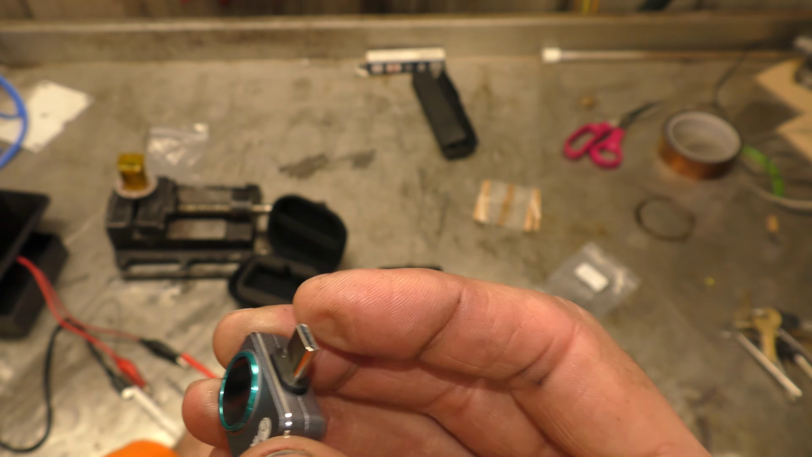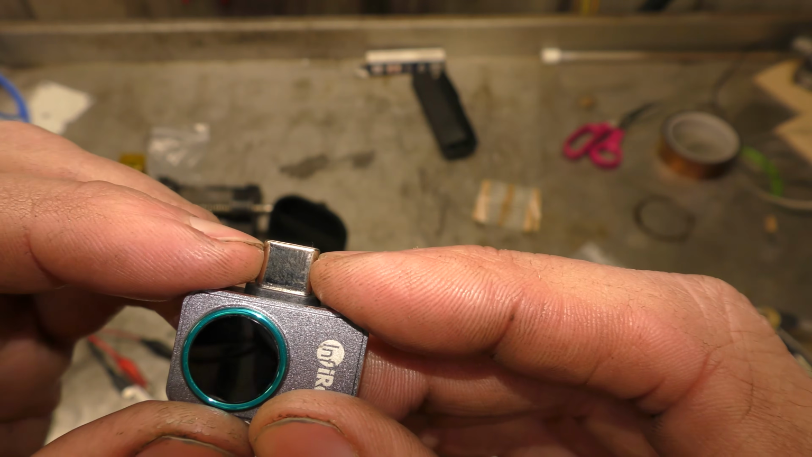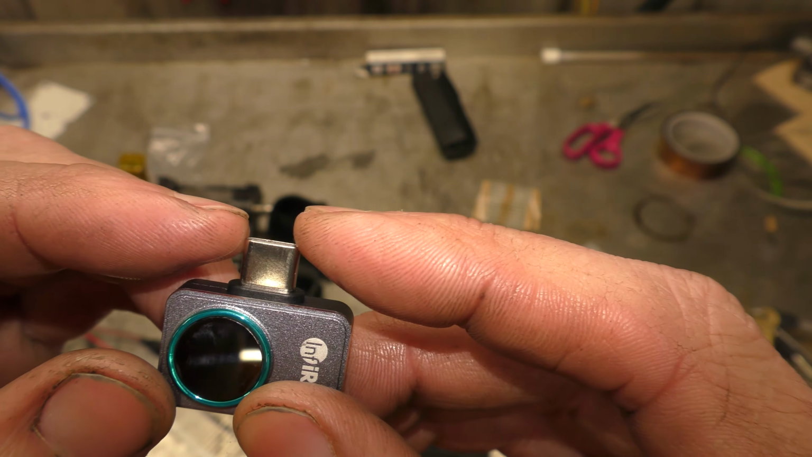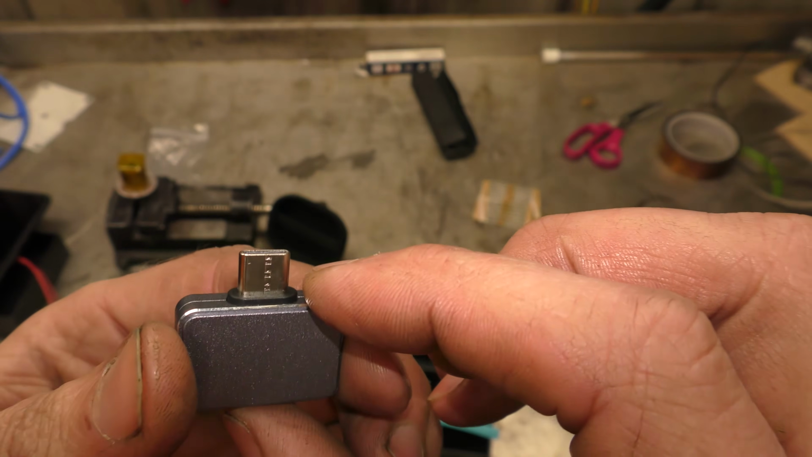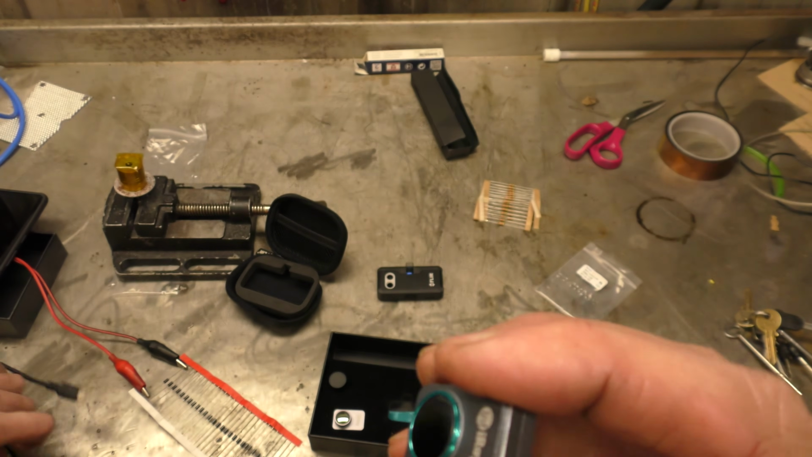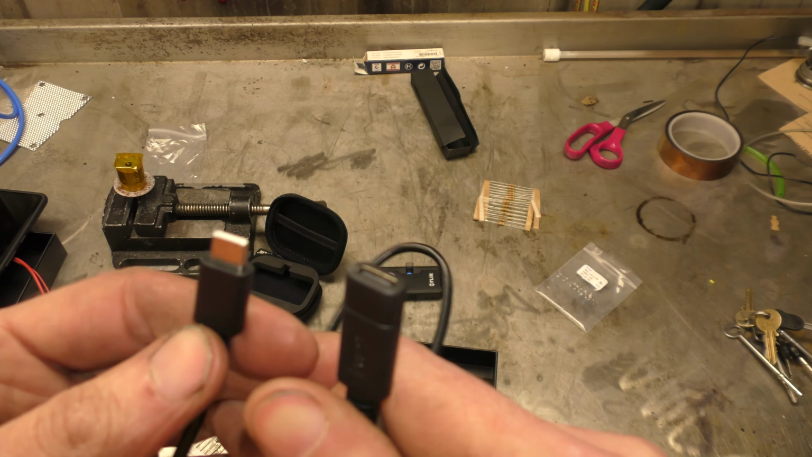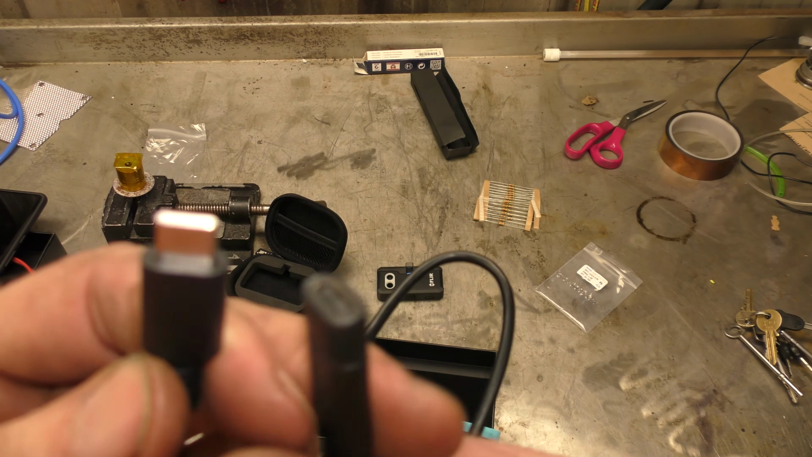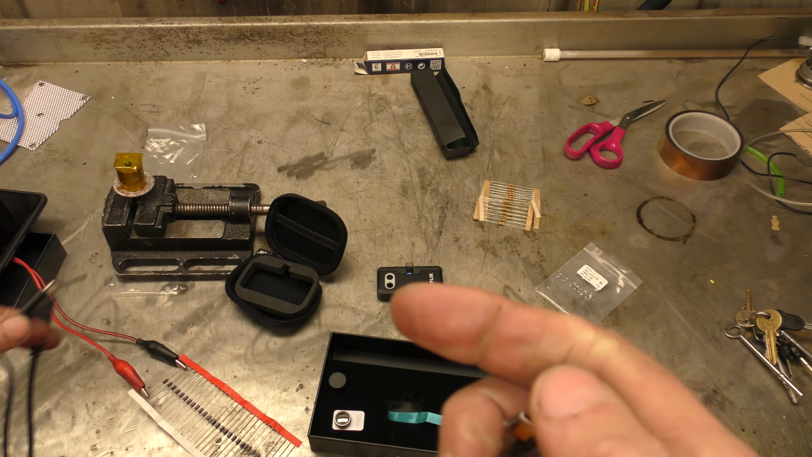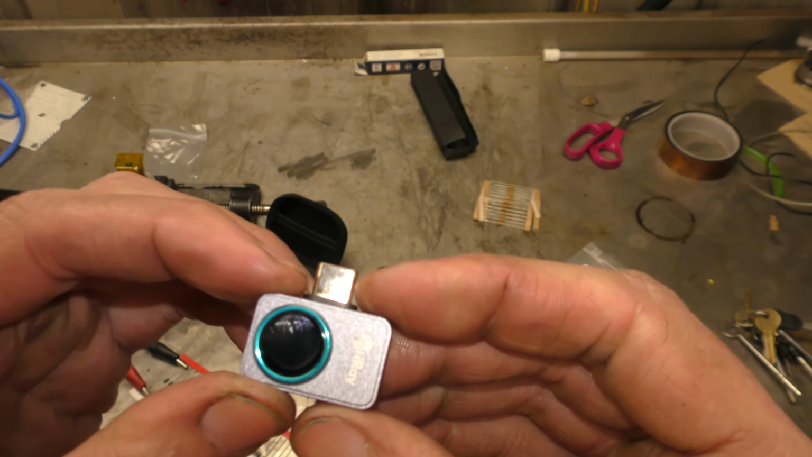The only thing I don't like is the USB-C port not being long enough. Even if it was just fractionally longer, it would sit in the phones with cases better. But that being said, they do provide you with an extension cable, which, you know, worst comes to the worst, you could use that. If you really didn't want to take your phone out of its case, you could just use the USB extension.